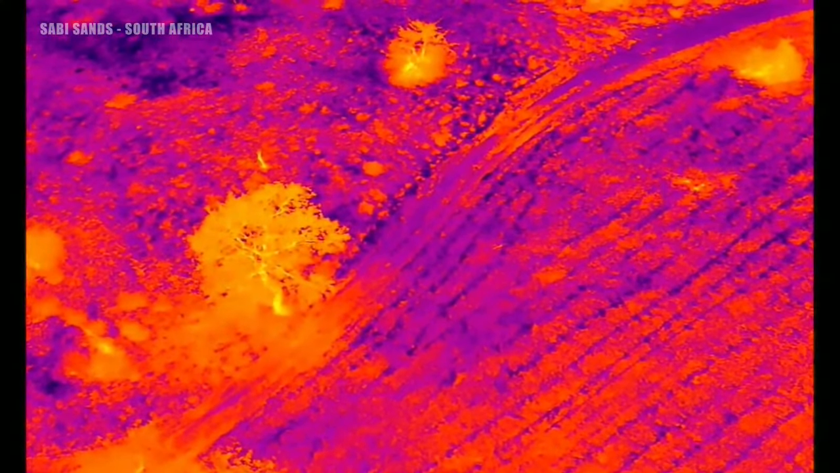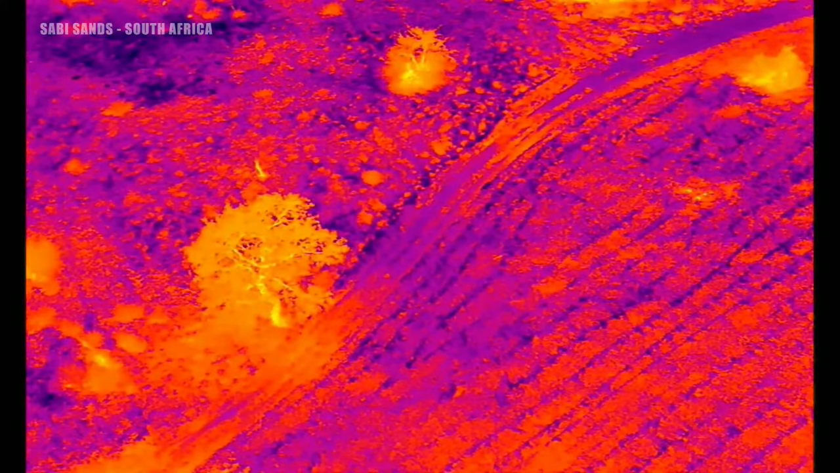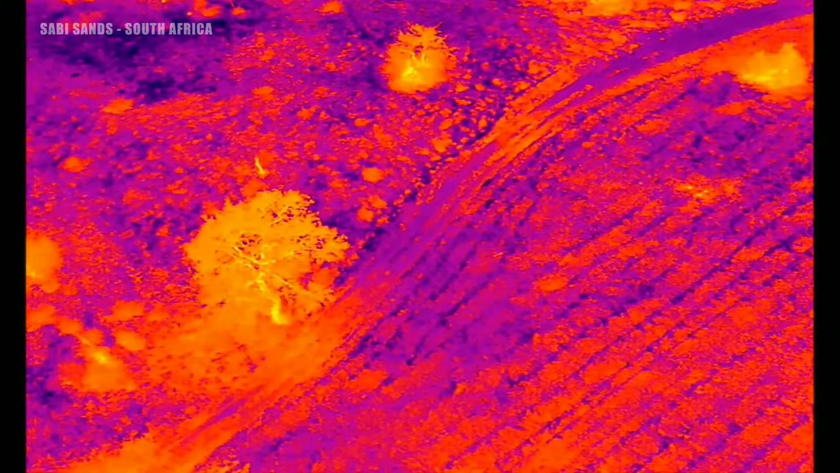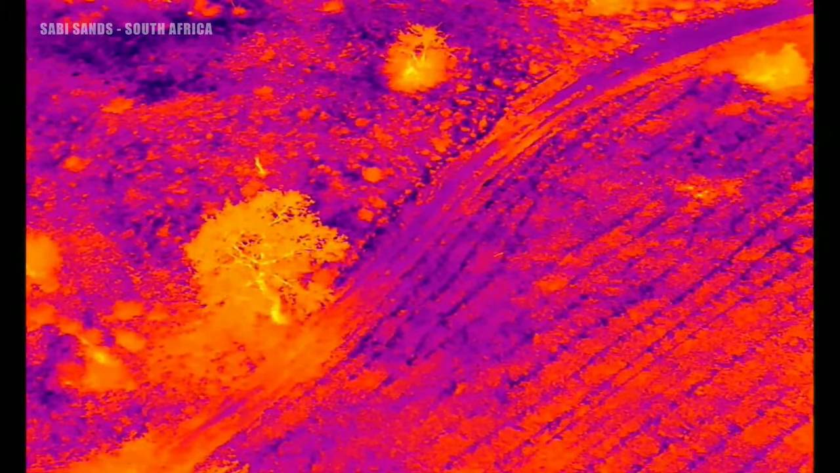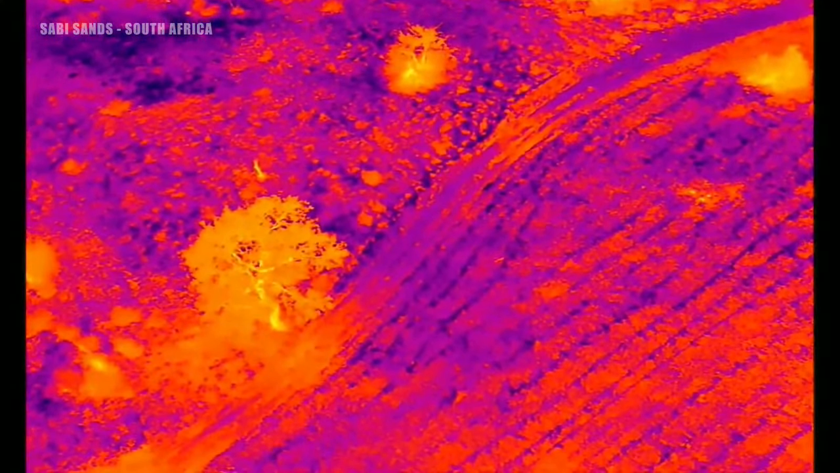Let's take a moment here. Nothing obvious except that collection of what I'm sure are more termite vents. We're getting used to seeing them now. Okay, let's continue to move away from us as we were.